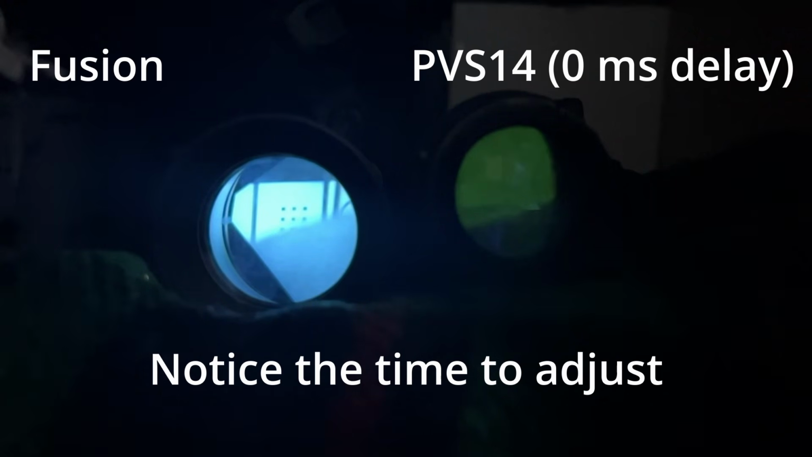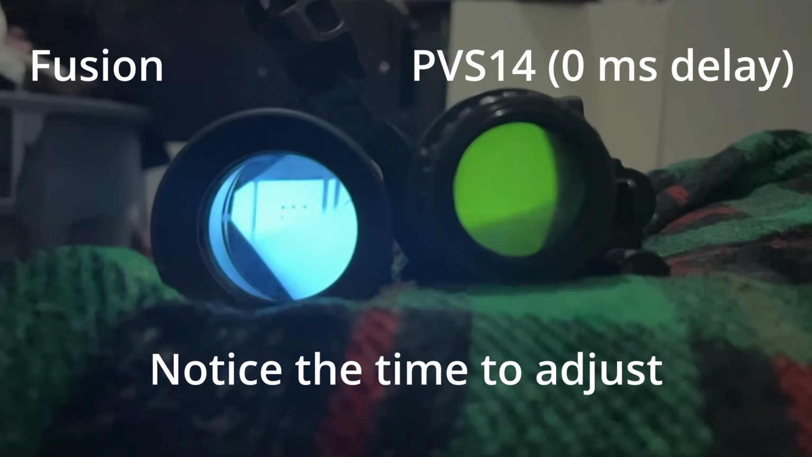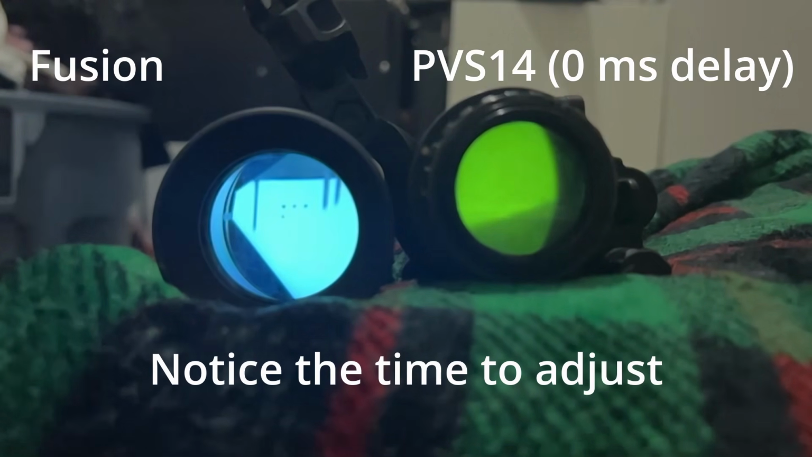The digital NV sensor on this device has a 60 FPS refresh rate, and Night Operators claim a 0.1 millisecond delay. I don't think a 0.1 millisecond delay is even possible with digital technology at this point. In my testing, I found the digital mode to have a 20 to 30 millisecond delay. This is barely noticeable and very usable, just not instantaneous. Besides this, I can't find any more info on the digital NV sensor in this device.